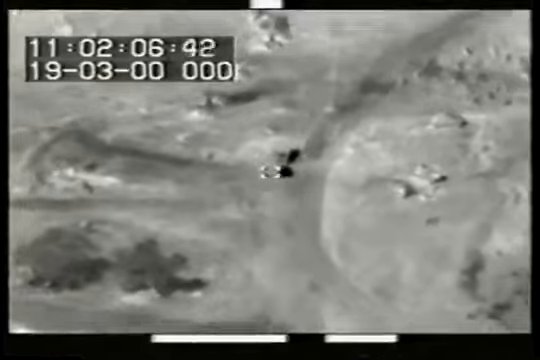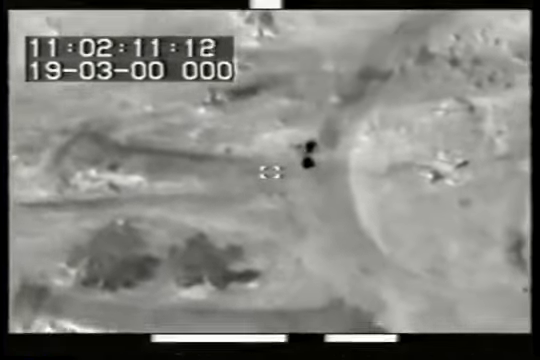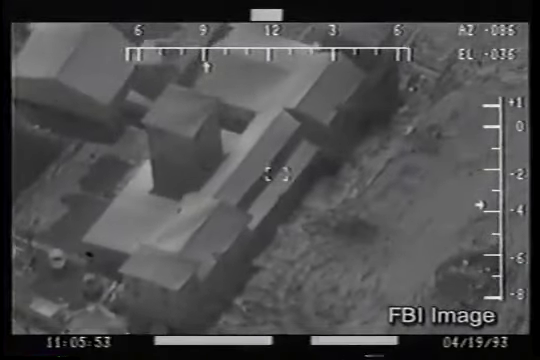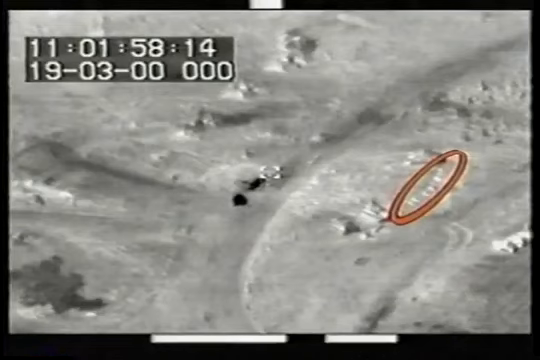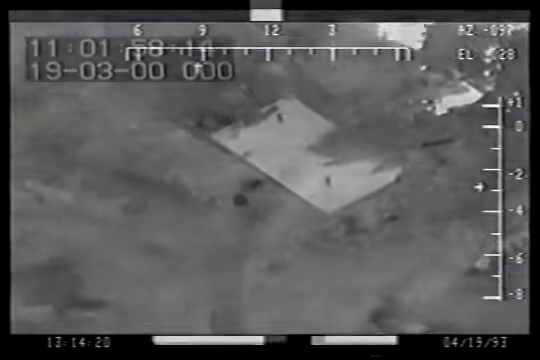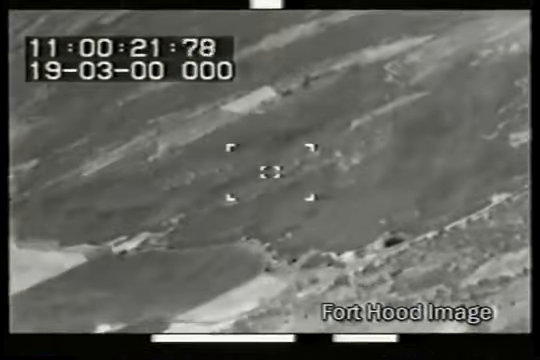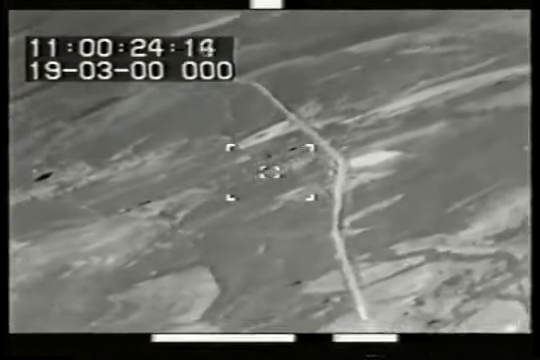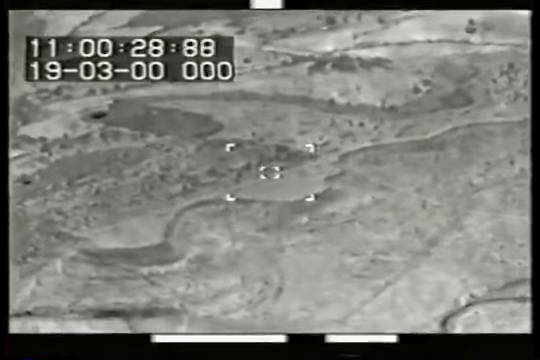Upon reviewing the Fort Hood FLIR recreation imagery, the FLIR Project scientists offered the following observation. Why does the Fort Hood FLIR test imagery appear to be so much brighter and lacking in detail than the imagery made at Mount Carmel on April 19th? In addition, why don't the human figures in the Fort Hood FLIR look like the figures seen in the April 19th FBI footage? The answers may be found in the fact that the FLIR Project scientists noted several anomalies in the Fort Hood video that strongly suggested that the equipment being used was malfunctioning, distorting the final image of the recreation.